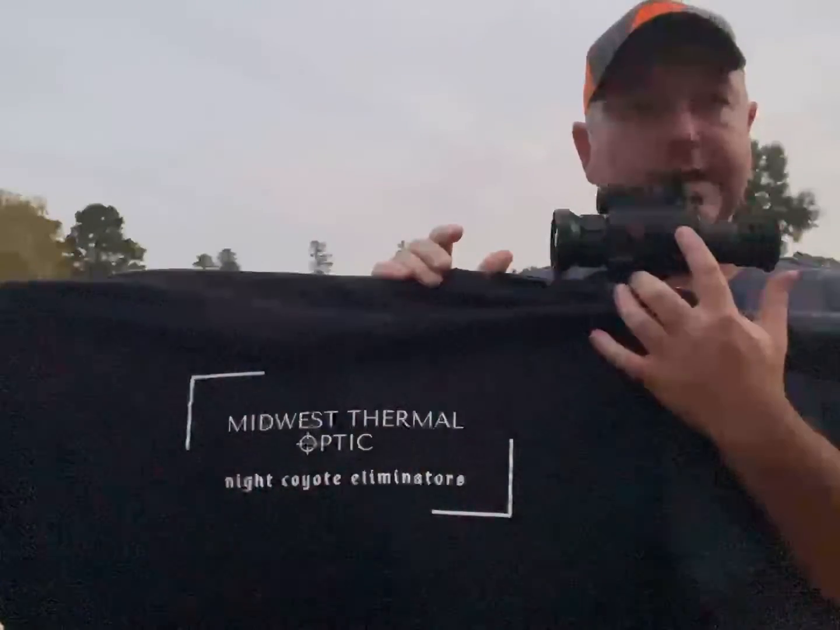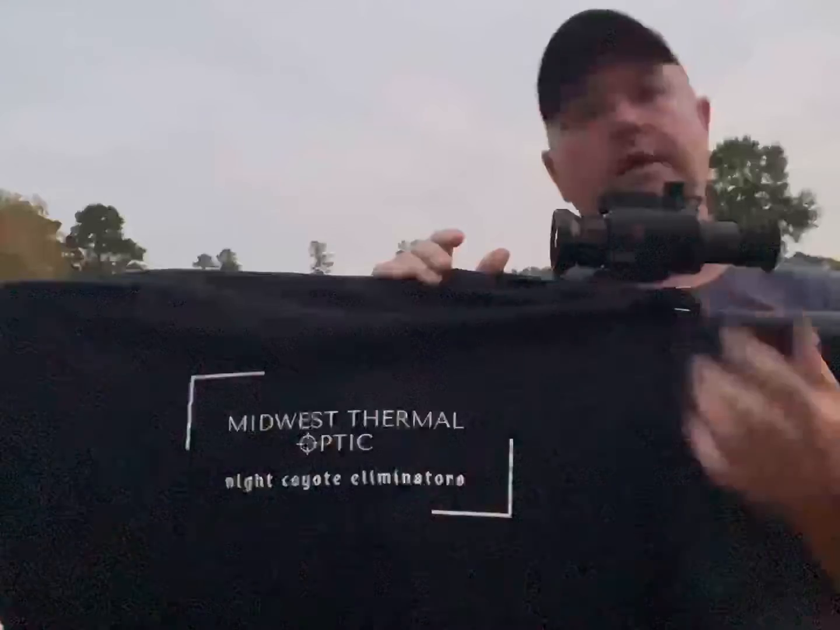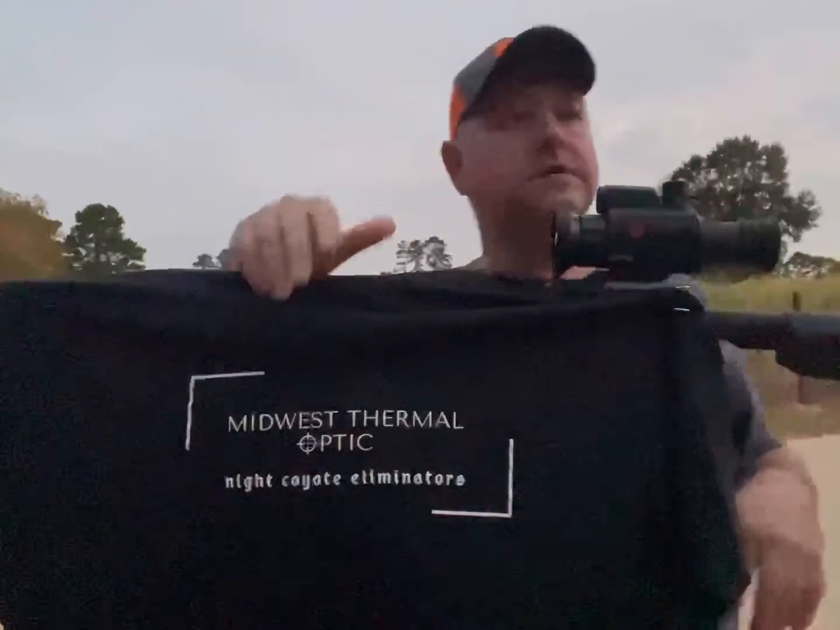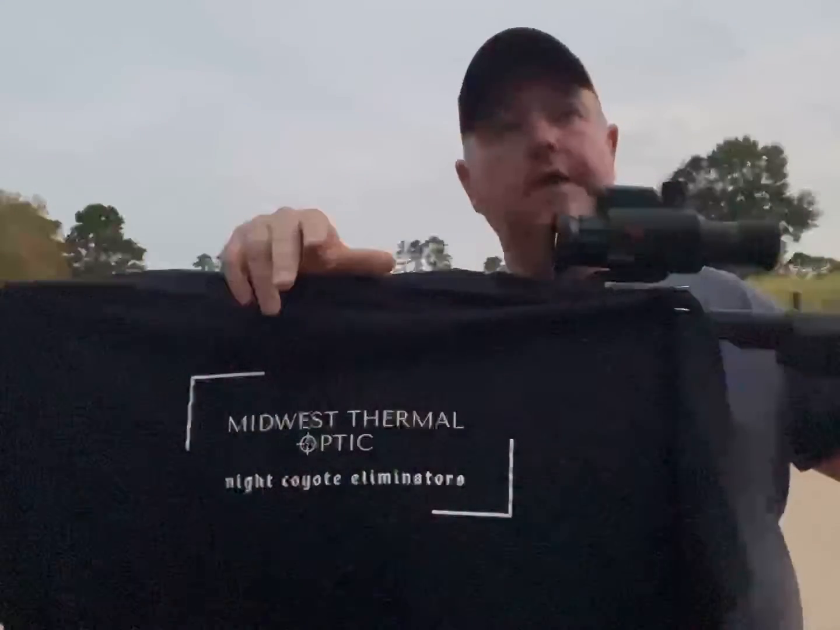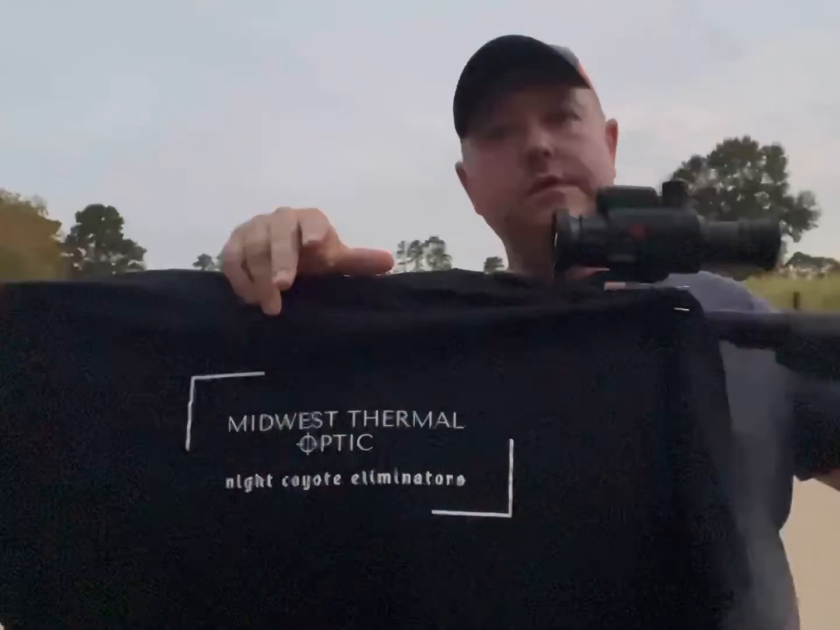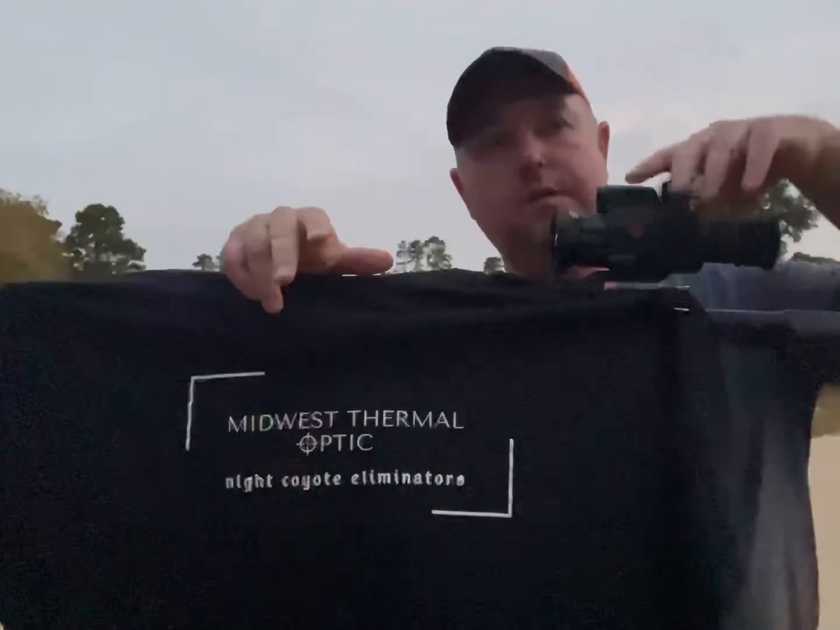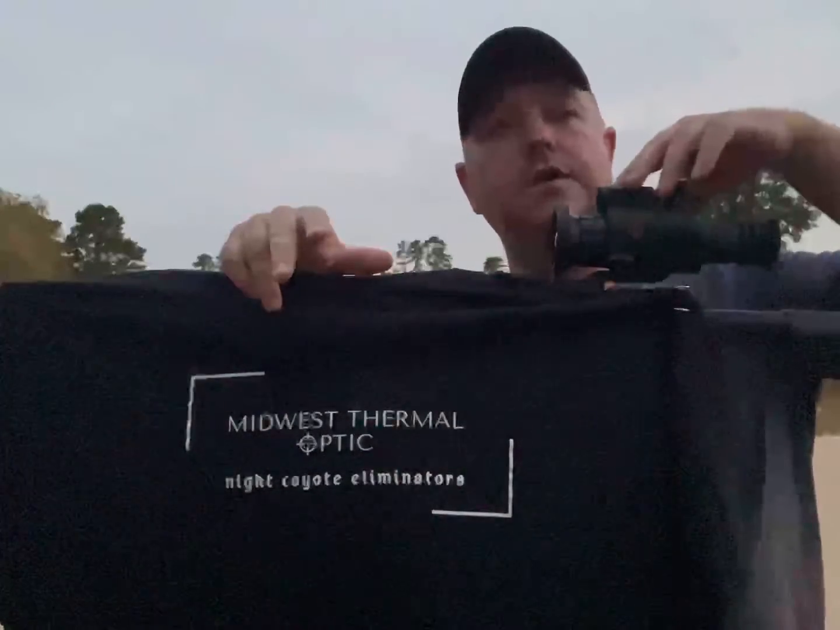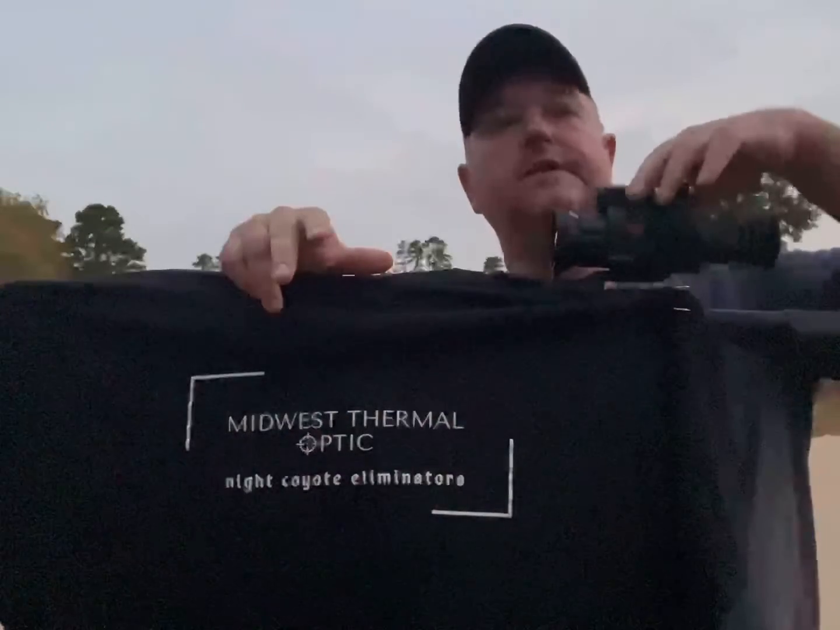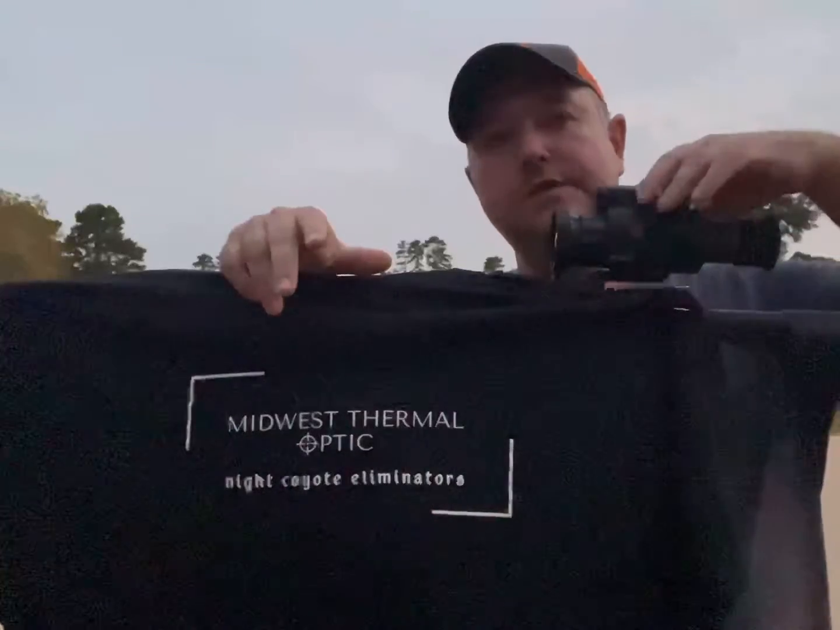There's a little button inside this dial that you long press to get to your menu, and then you roll through it here. Once you get into your main menu, as far as setting your zeros and whatnot, every reticle is a zero, so you can't swap back and forth from reticle to reticle unless that reticle has the same zero. What I normally do on a scope like this or the Rattlers is I'll zero it for this gun on reticle 1, and then I make sure all my other reticles have that same zero. So if you change reticles in the middle of the hunt and you don't have the same zero, you're not going to be on.